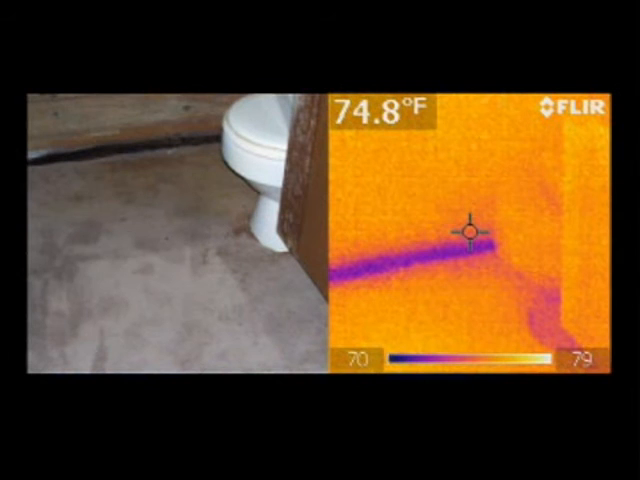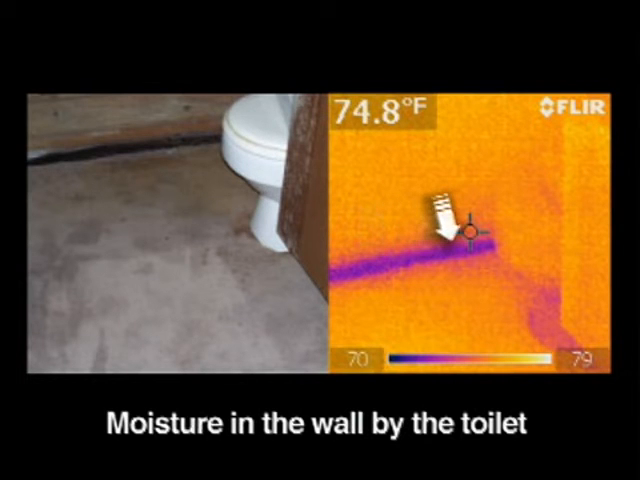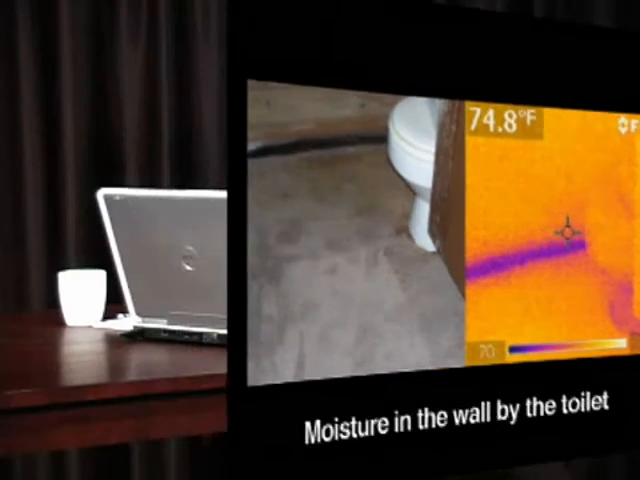Again, look at the next set of photographs. This will help you understand what you can reveal with thermal imaging. This is the inside of that same wall, and we can see that there's moisture going across the wall by the toilet there, not readily visible. Now, sometimes the thermal imaging camera works in some environments very, very well.